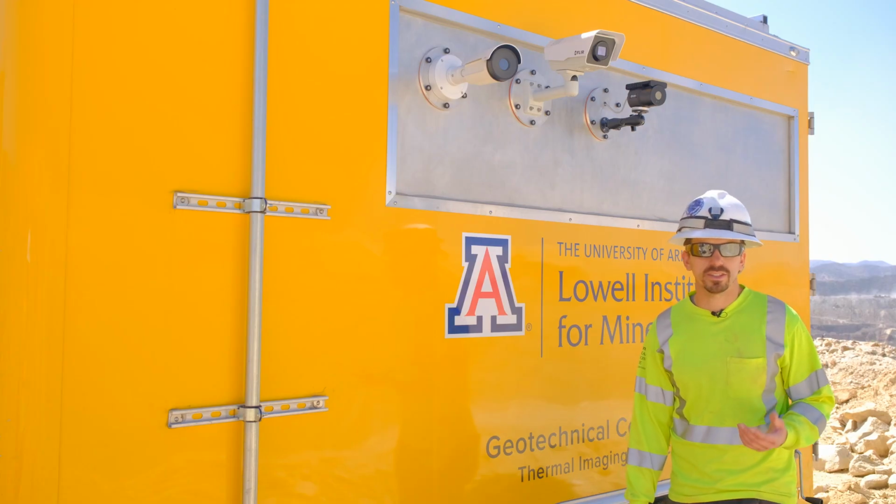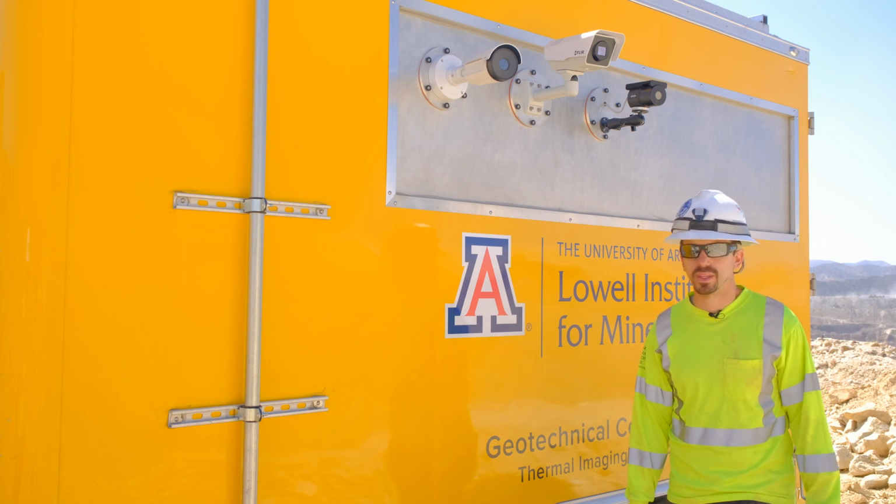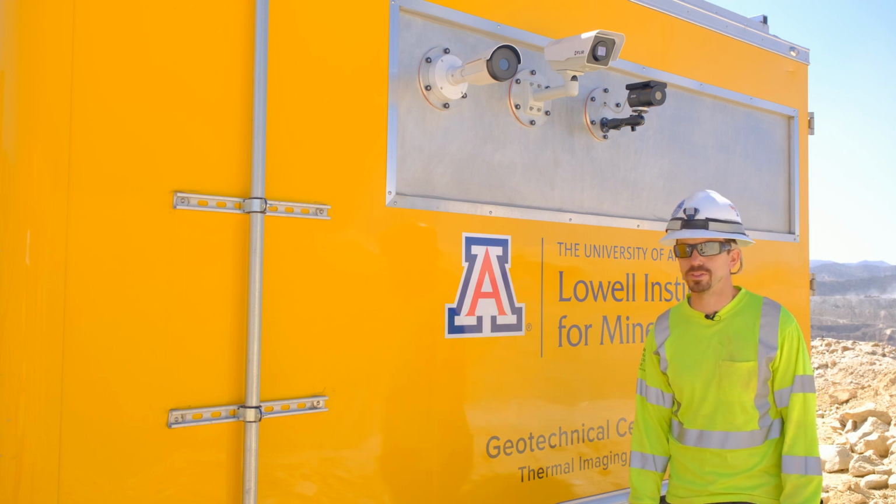This project is going to test conditions in snow and rain, and a lot of those things are yet to be figured out. We're really just getting started here.